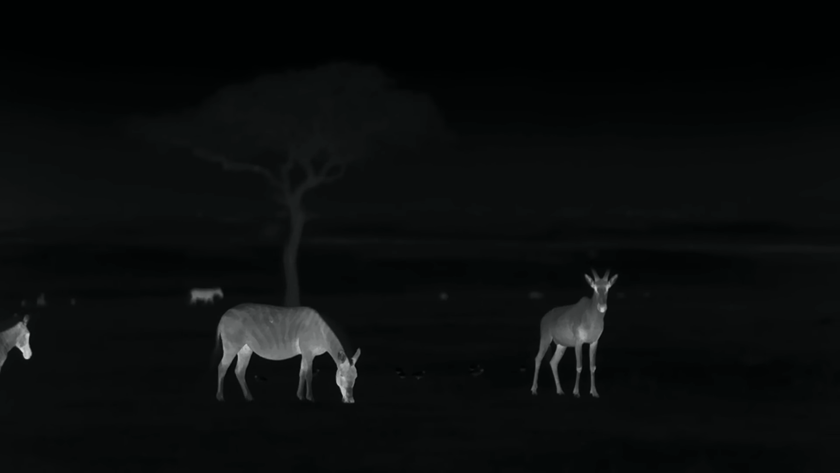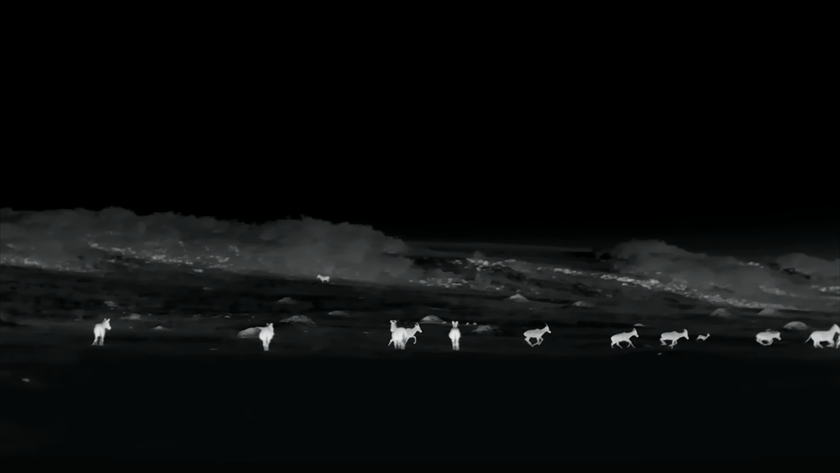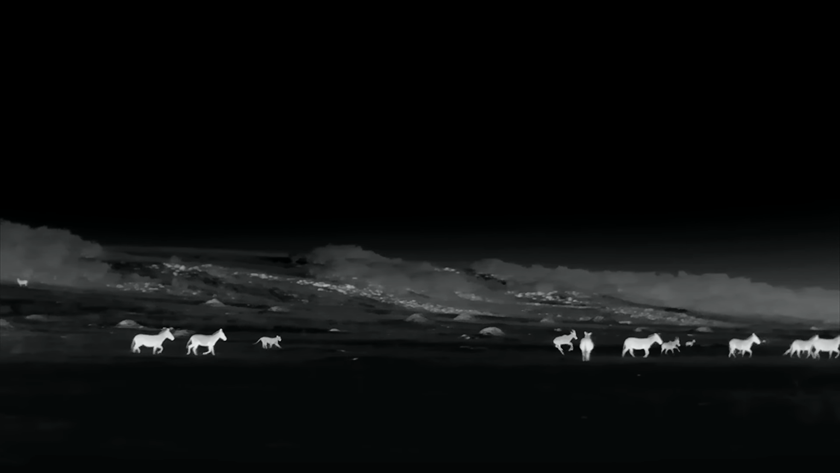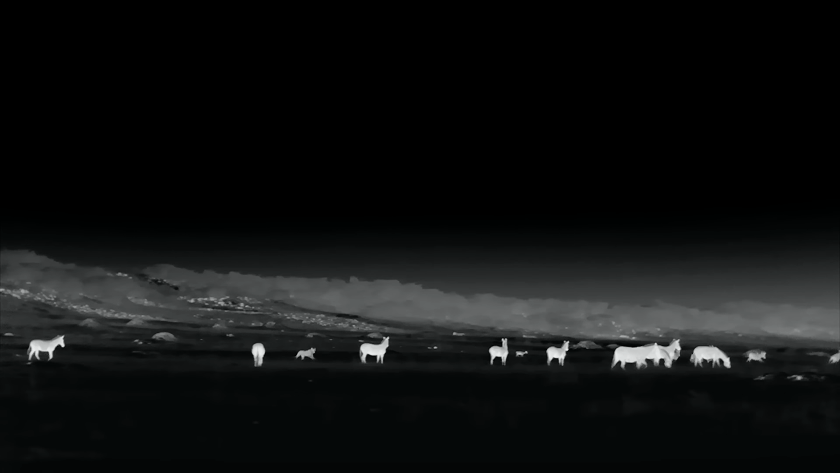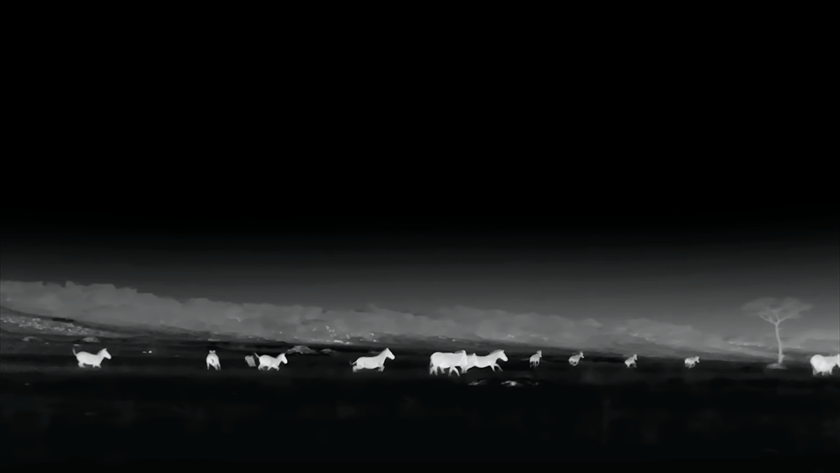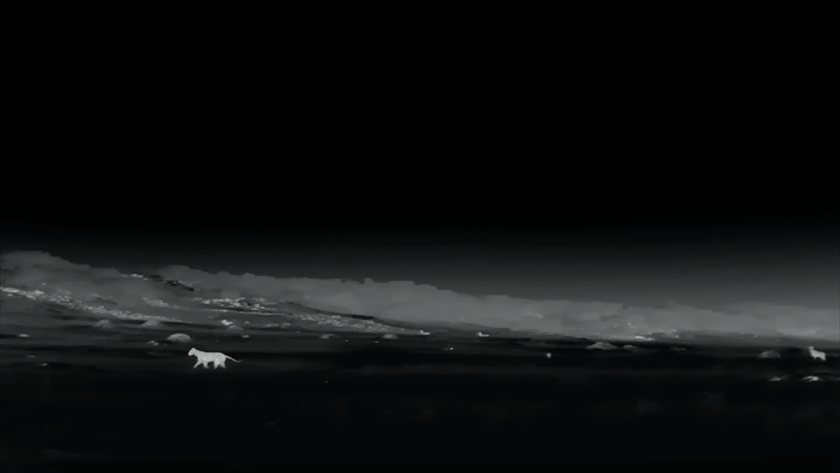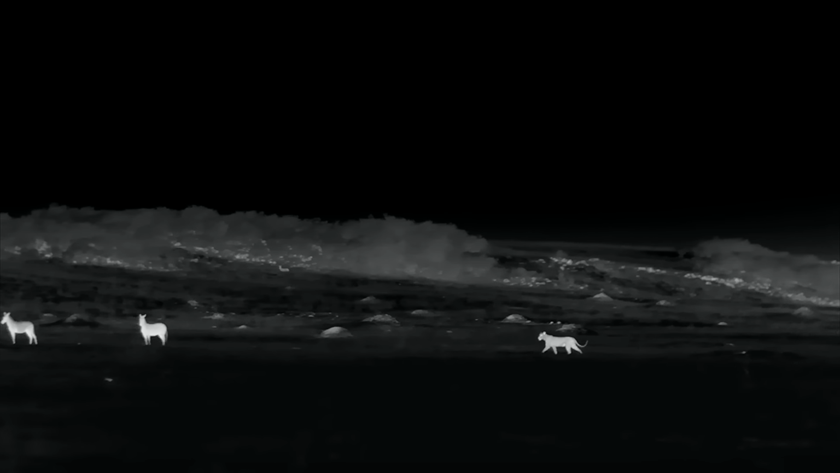Several topis have joined the zebras. Their senses are particularly keen. They notice the lion first. The attacker initially follows the sound of the fast antelope's hooves. But the heavy zebras betray their presence. She immediately changes direction. The zebras have been warned.